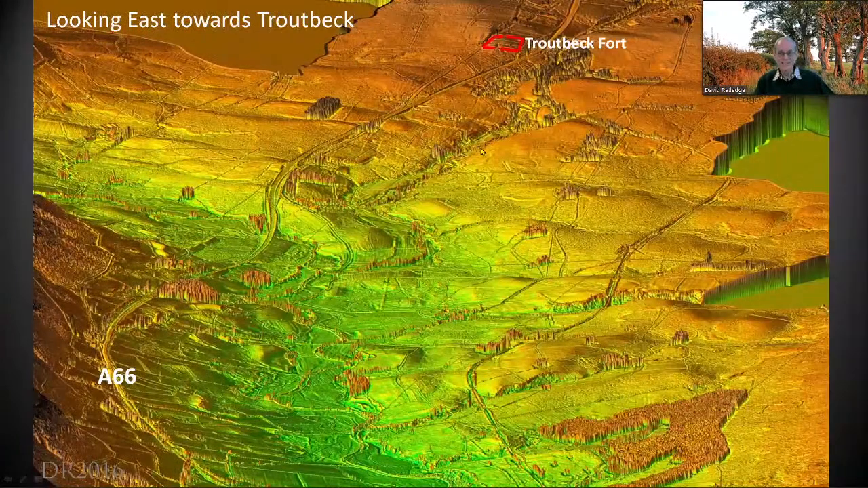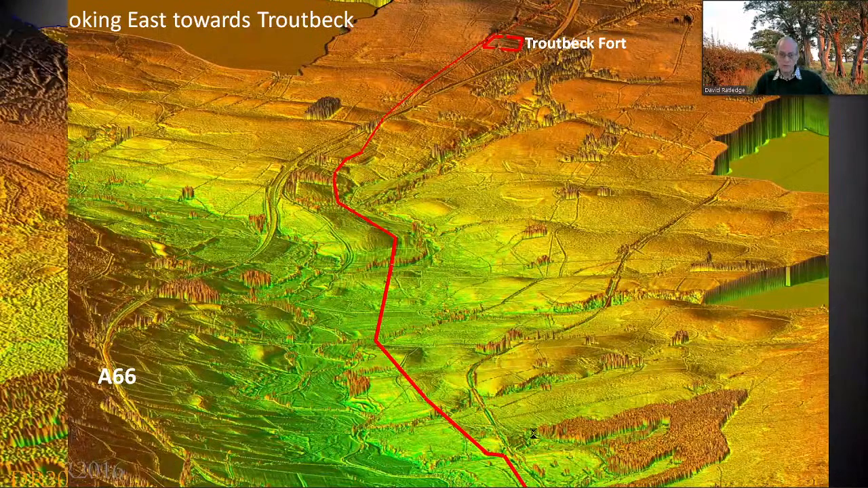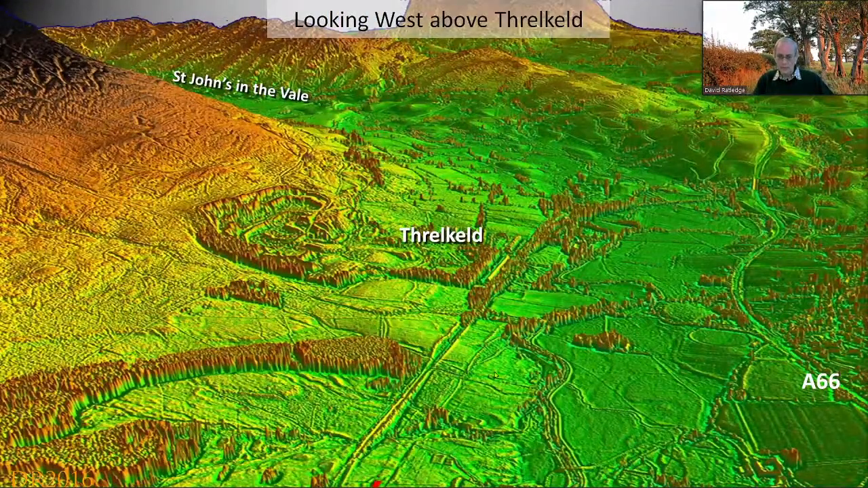Meanwhile, coming in the opposite direction, I was working past Troutbeck. Troutbeck is between Penrith and Keswick, and I was working the road coming this way. And it was quite easy to work out where it was going, still surviving extremely well. So turn round and look the other way now. So we're looking west. So there's the road that I was following.